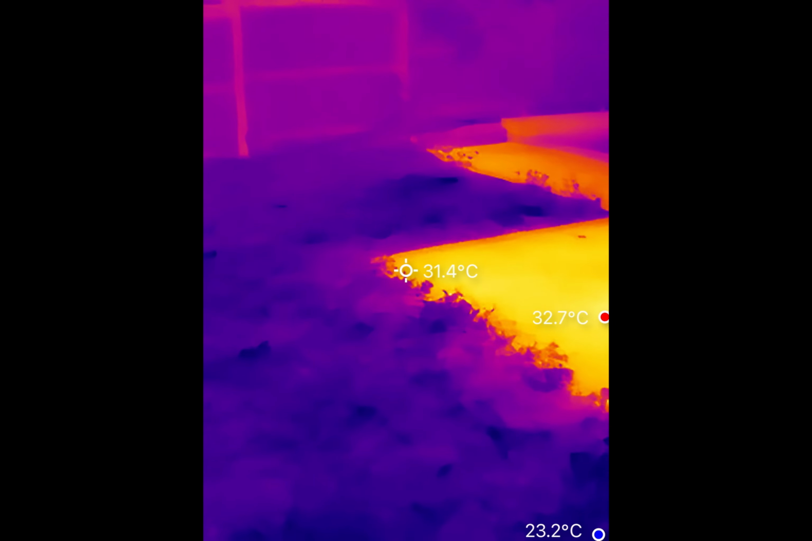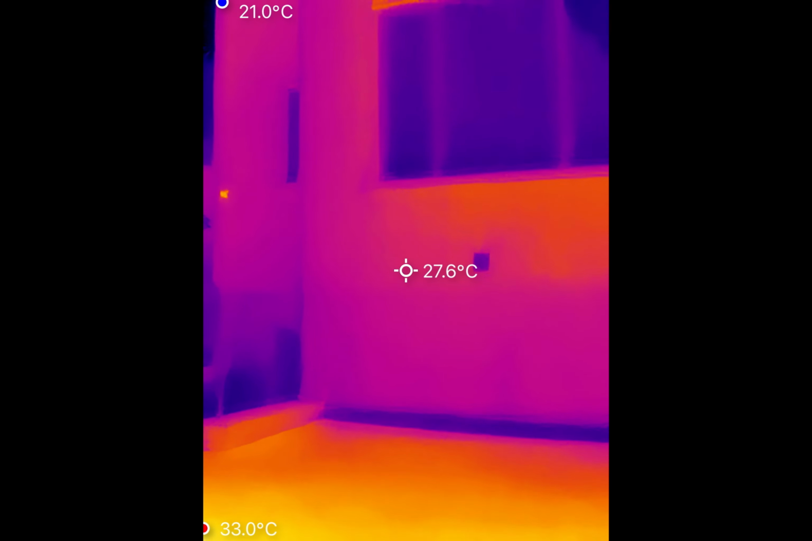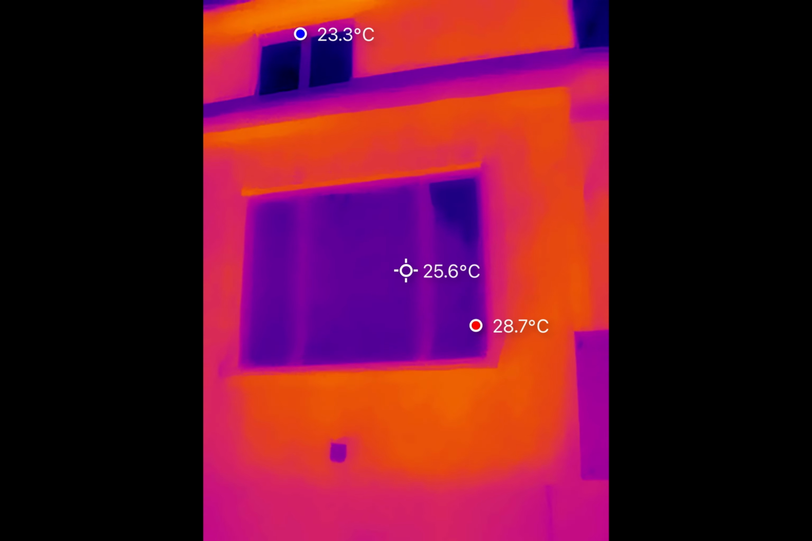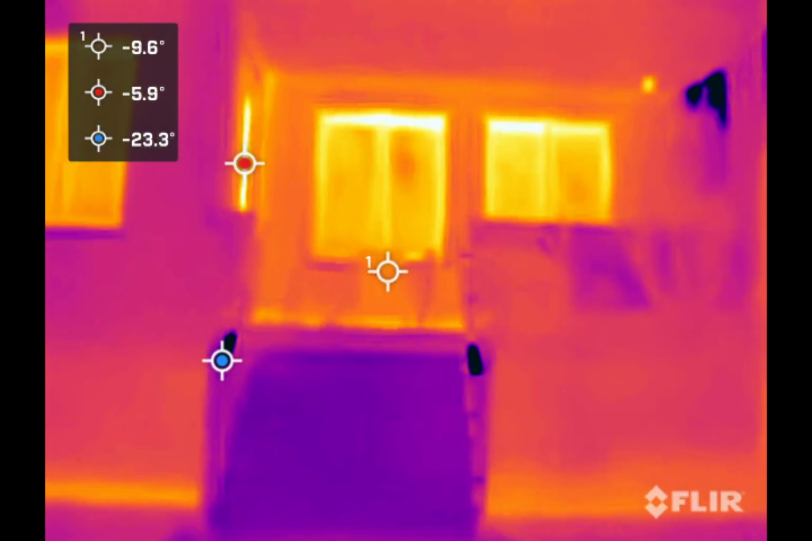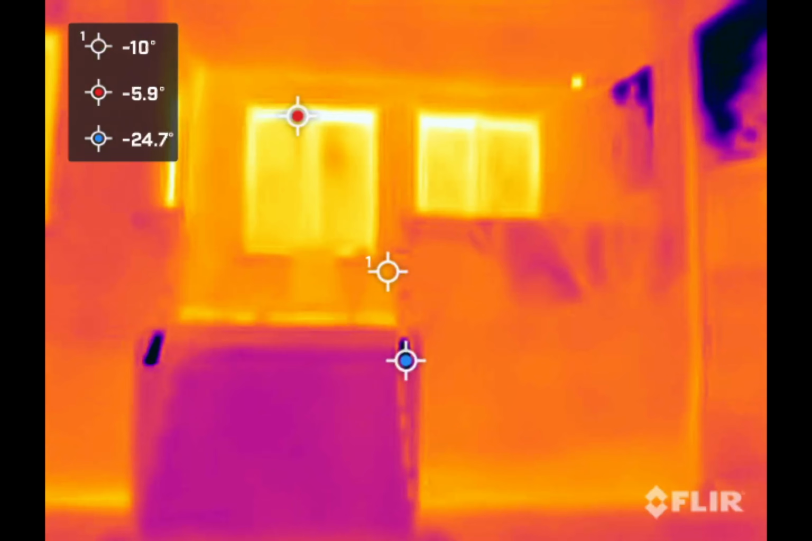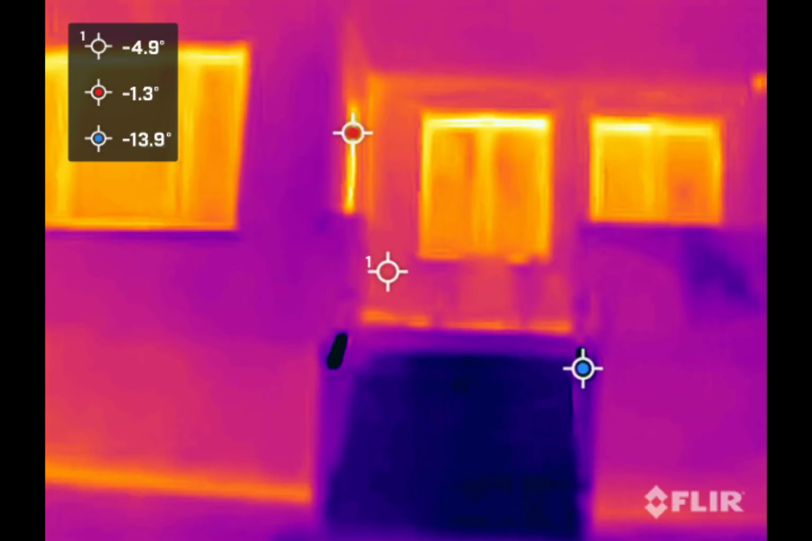Outside, it's more of the same. P3's focus quickly turns into manual labor, and you have to keep stepping back just to fit the whole building in a frame. Meanwhile, Flir's MSX overlay may not win awards for resolution, but at least you can tell you're looking at a house instead of a blurry infrared ransom note.